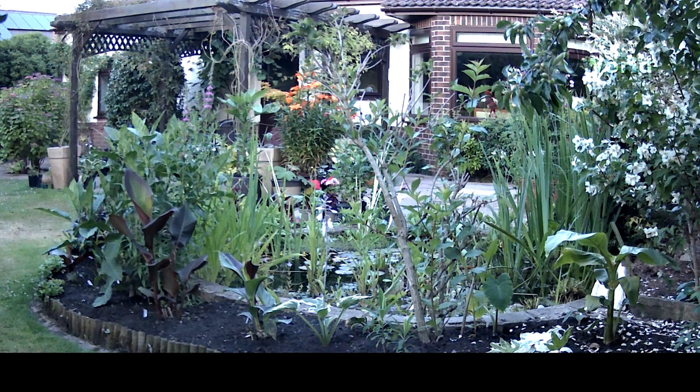Back at the pond, which is one of my favourite places to put the camera, it's also interesting to see how the vegetation grows over the year. These are the two cannas on the left-hand side, how they were in May.